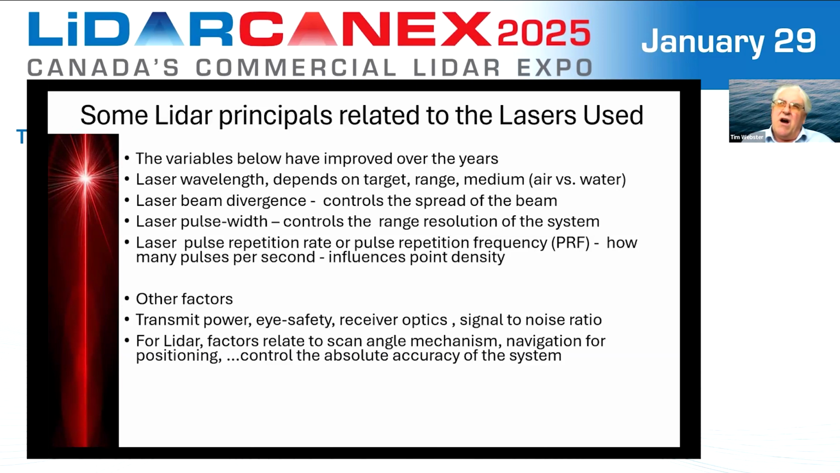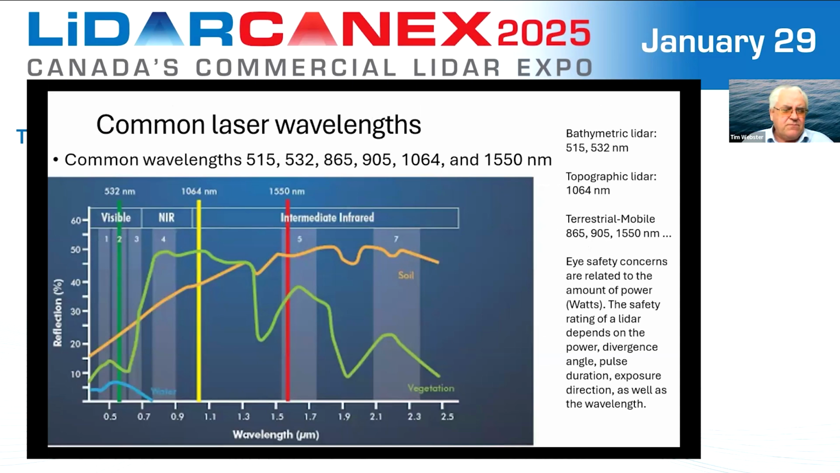And I'm going to show you and talk a little bit about pulse density versus point density. Other factors we're not really going to have a chance to talk about are things like transmit power, eye safety, the receiver optics, signal to noise ratio, and of course, other supporting technologies such as the scan angle mechanism, navigation and positioning, and many of these things ultimately, in addition to the laser, control the absolute accuracy of a LiDAR system.